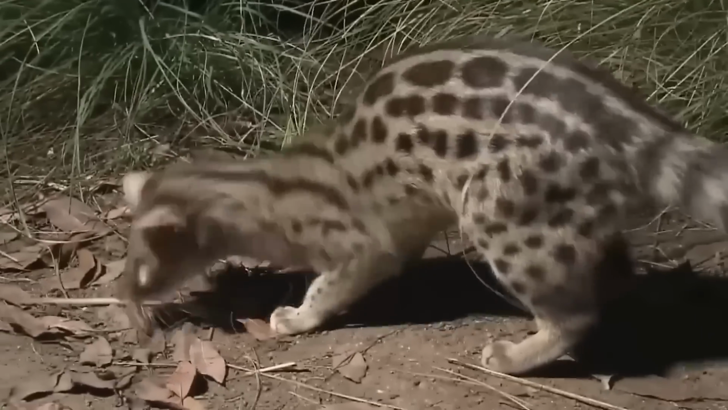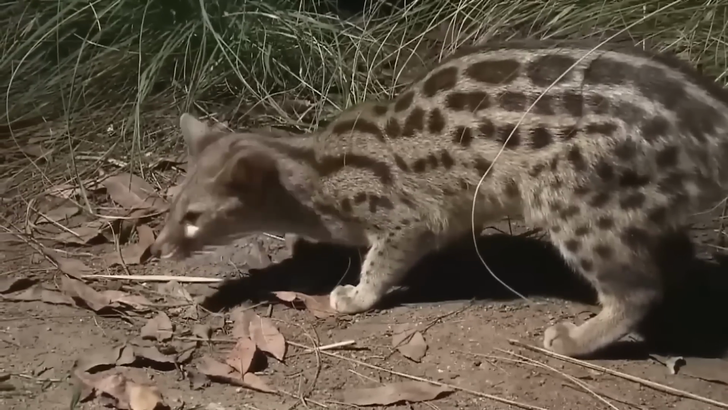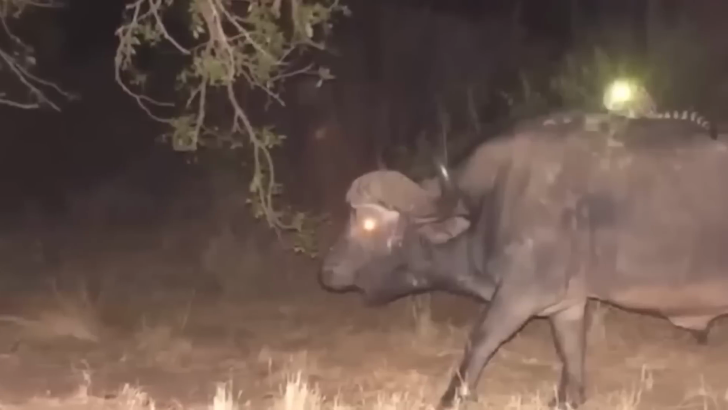But then some experts gave their 2 cents and said that the cat, which is called a genet, was likely using the other animals as a lookout point to find prey. That's pretty clever if you ask me.